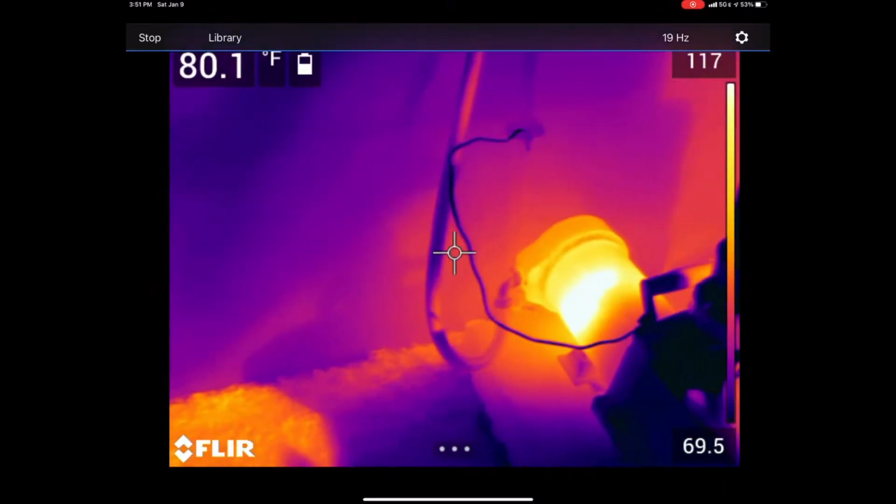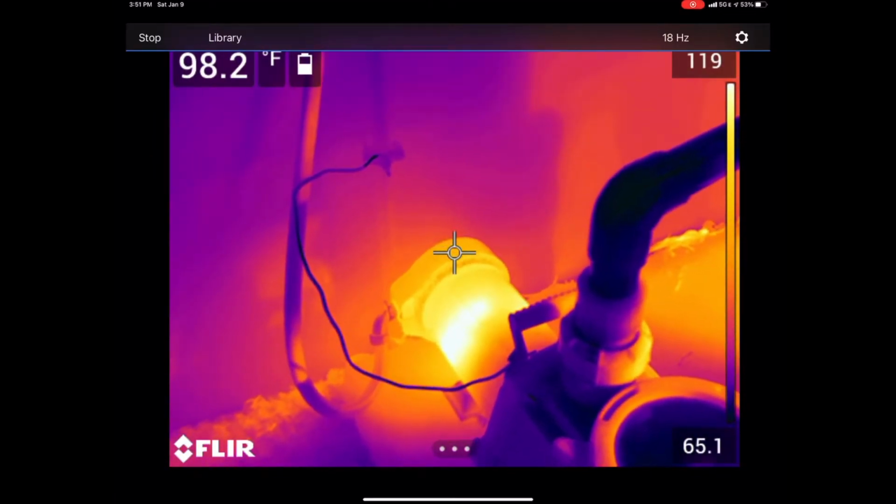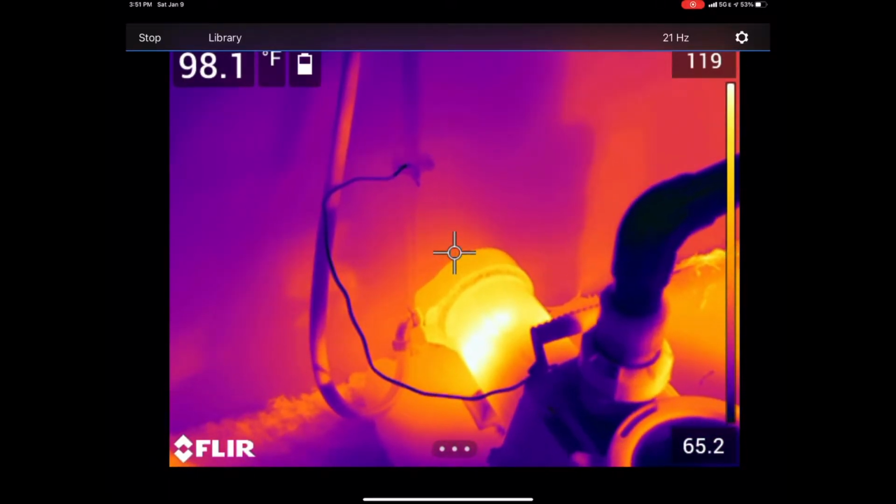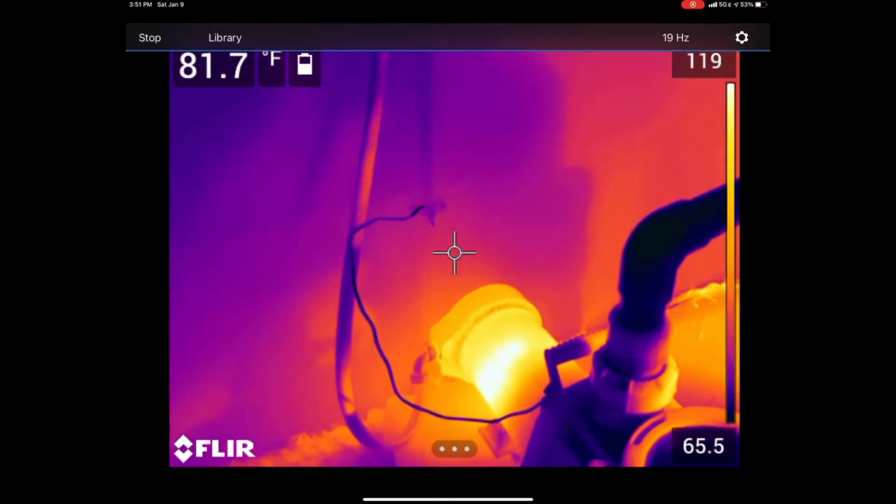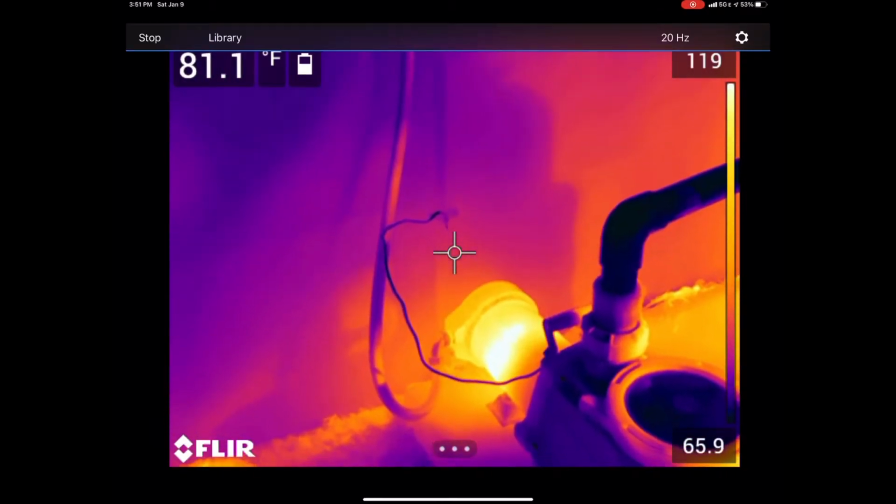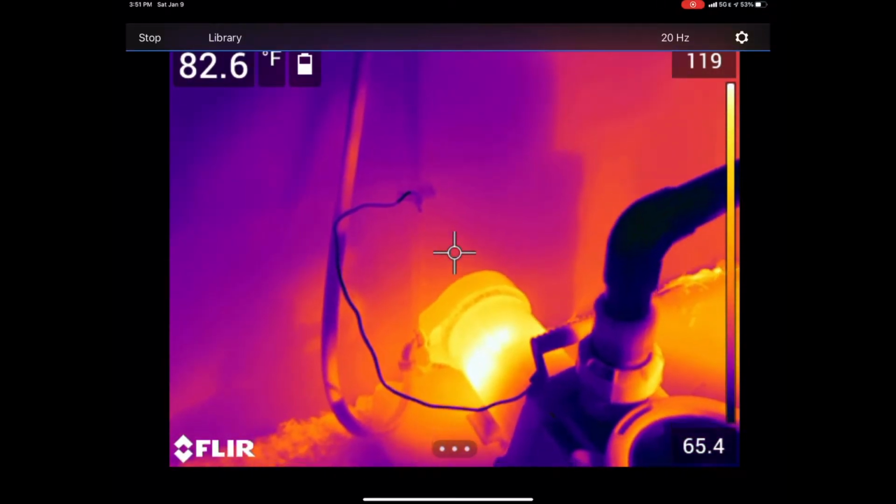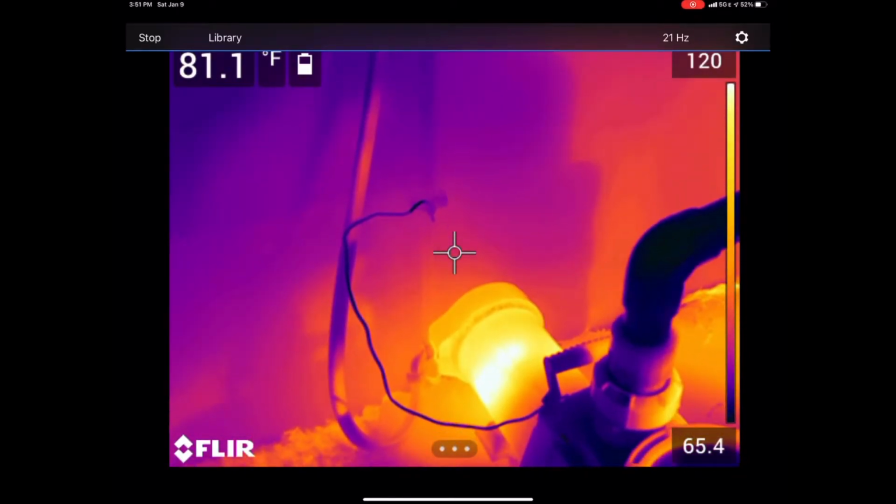So that said, this is a good demonstration just to give you guys an idea of the importance of using anything that has a known emissivity if you are looking for quantitative data. Most of what we do is going to be qualitative, meaning we can show comparisons of photos. So even if we were off, we would be off equally. So that can qualitatively show a potential issue, something that needs maintenance, etc.